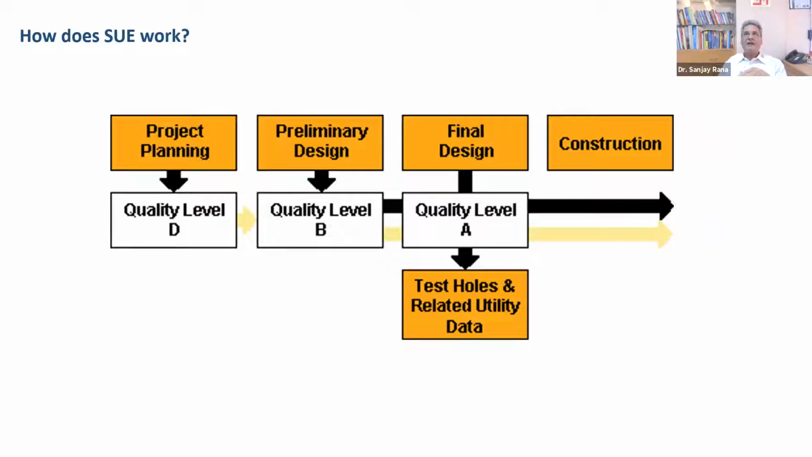So it can be project specific, depending on what is the need of the project. For example, you're in a very initial phase of planning. For that, you can have quality level D information, because you just want to know in this particular stretch what all different utility owners have the utilities there. Quality level D information is good enough. You really don't have to go for quality level A.